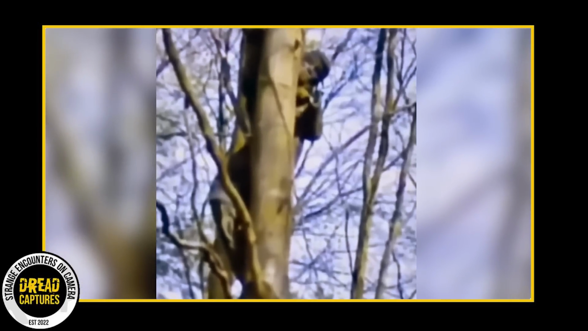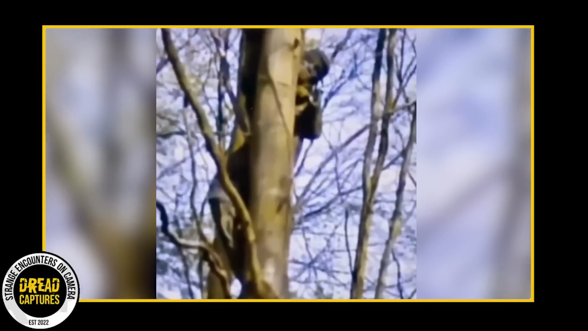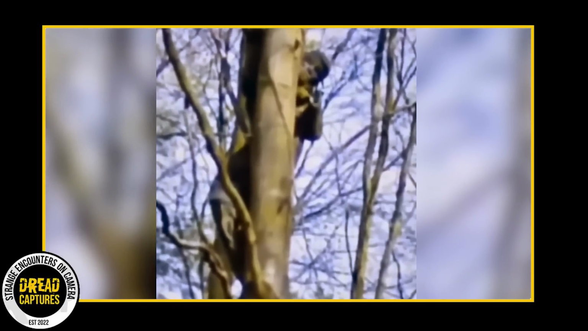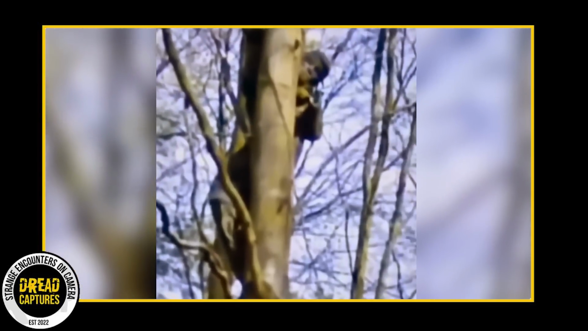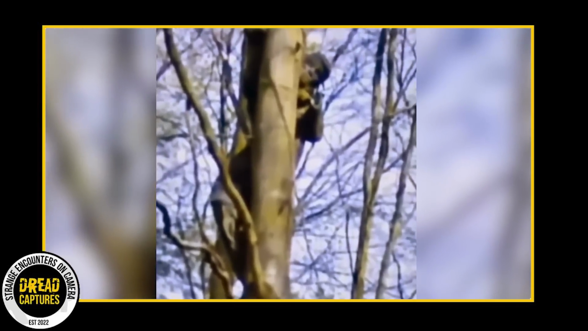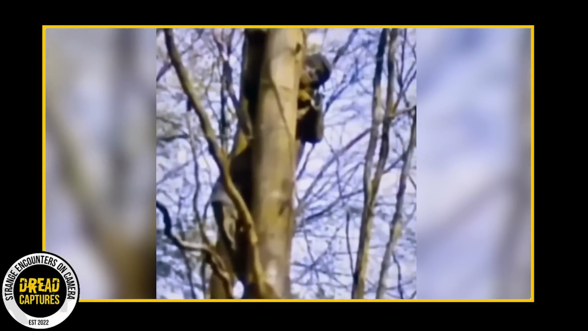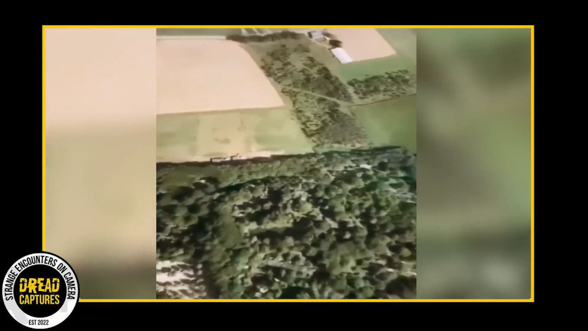At a quick glance, this figure bears a resemblance to a human, but its features are indistinct, making it difficult to clearly identify. Encountering such a sight in person would likely send anyone in fear. Now, here's where it gets even more intriguing. The video is purportedly a screen recording from Google Maps. That's right. According to the person who uploaded the clip, this revelation has sparked heated debate among viewers.